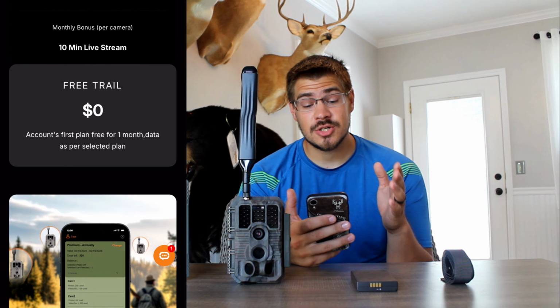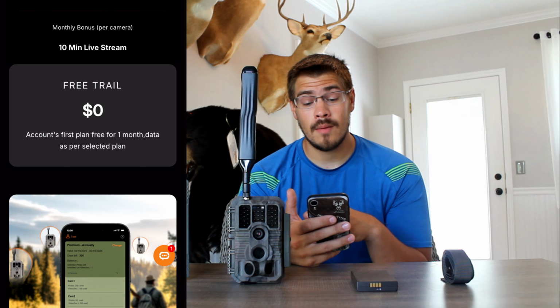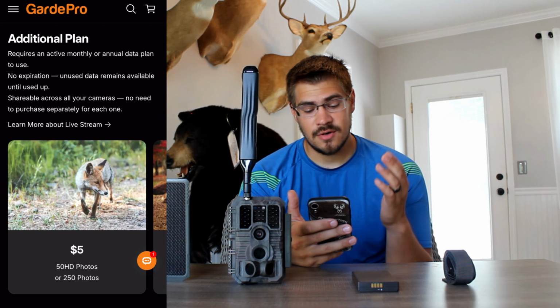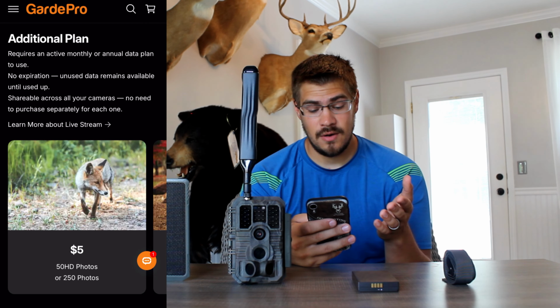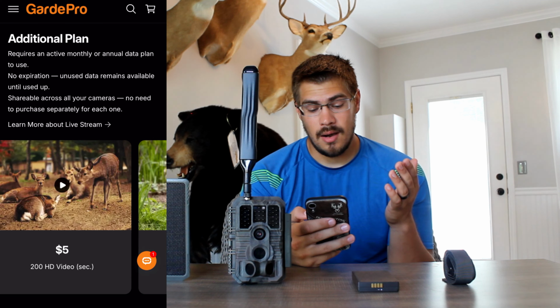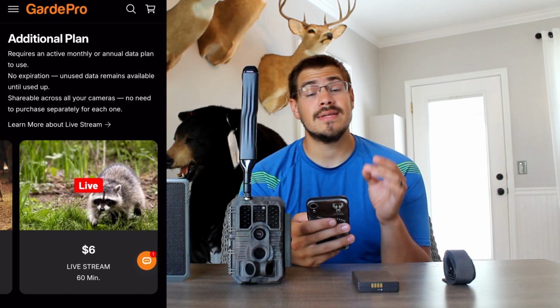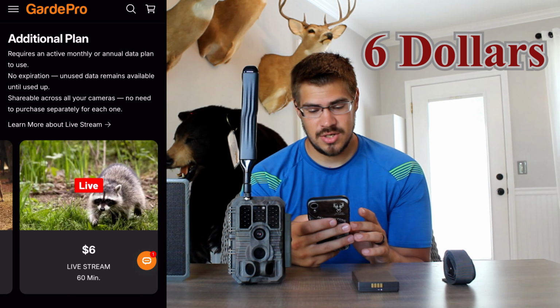And then they actually have a free trial too: the account's first plan is free for 1 month, with data as per the selected plan. Now, if you want to download HD photos or videos, you have to get an additional plan. This is kind of like Tacticam. With Tacticam, you have to pay like an extra $8 a month to get HD videos or HD photos. Now their plan is 50 HD photos or 250 photos for $5. For 200 HD video seconds it's $5, and then for live stream it's 60 minutes. And like I said, I'm going to tell you guys about live stream here in a little bit.